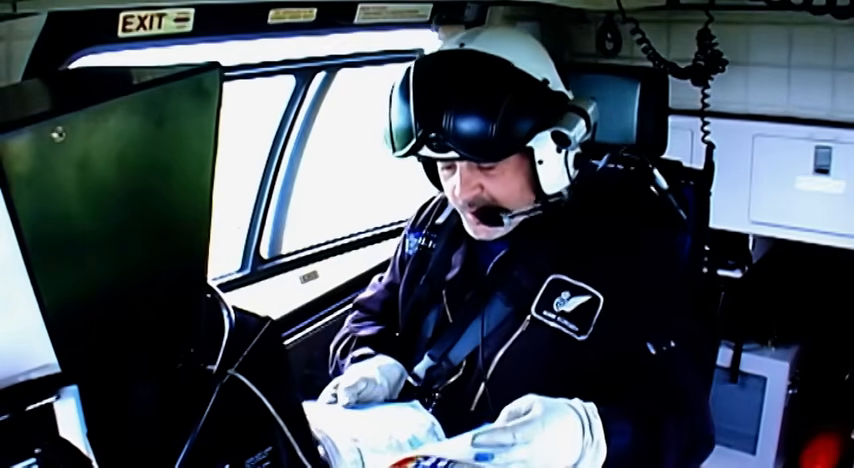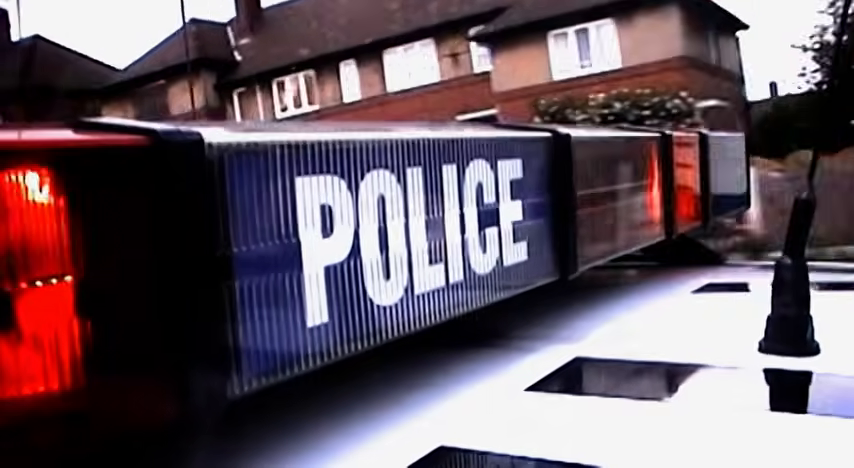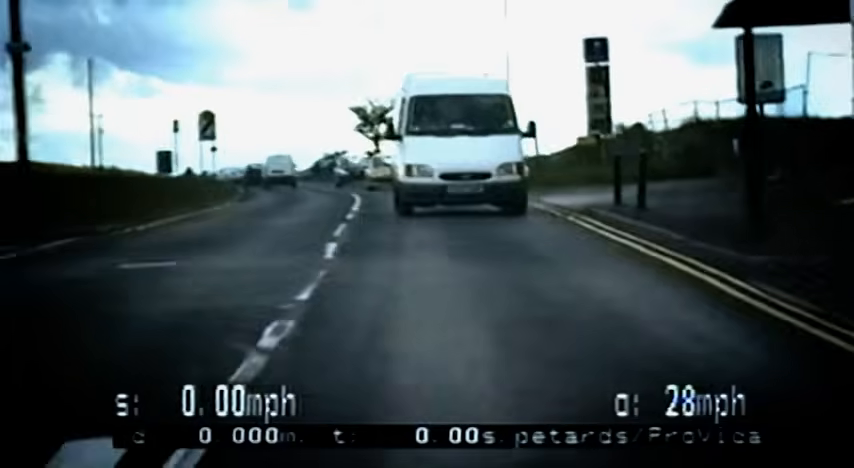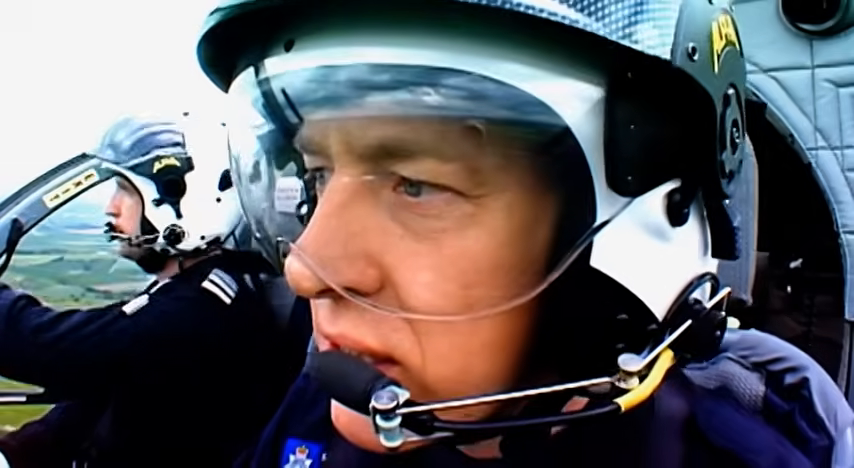It's coming down your side now, mate. Keep it wide for you. It is quite tiring, mentally tiring. On the ground, the police are again losing ground. This man is driving too fast, too dangerous. Time to go to High Melton. I think it's High Melton.